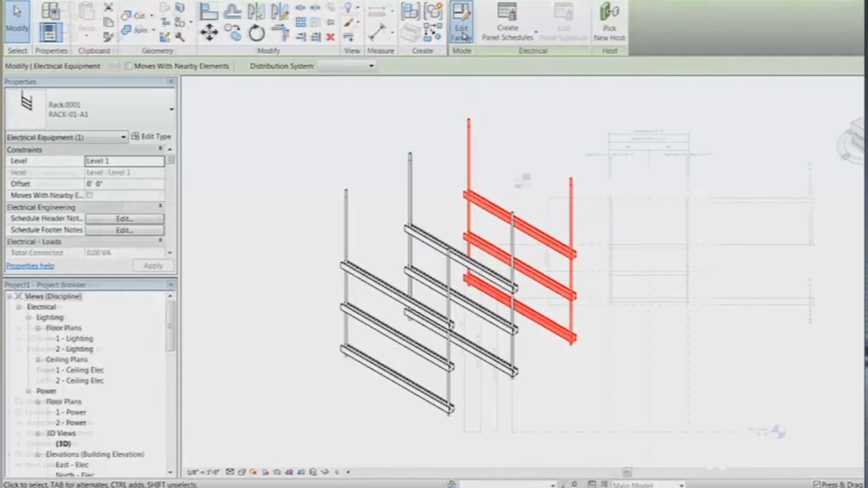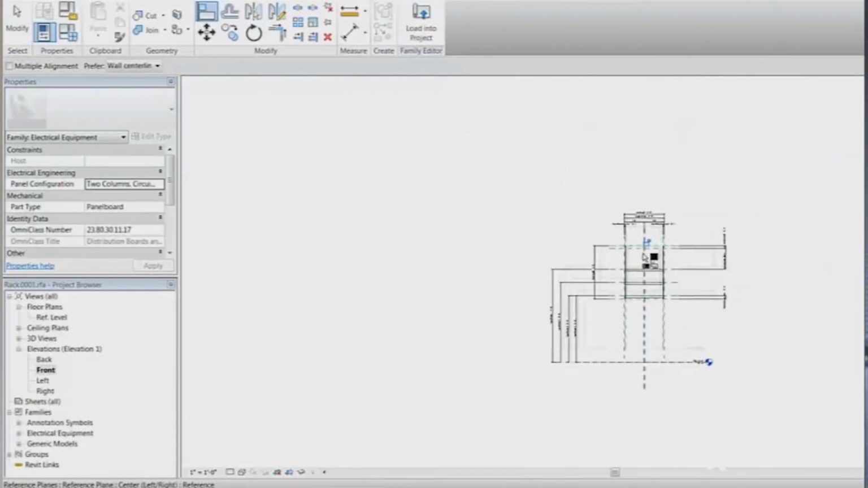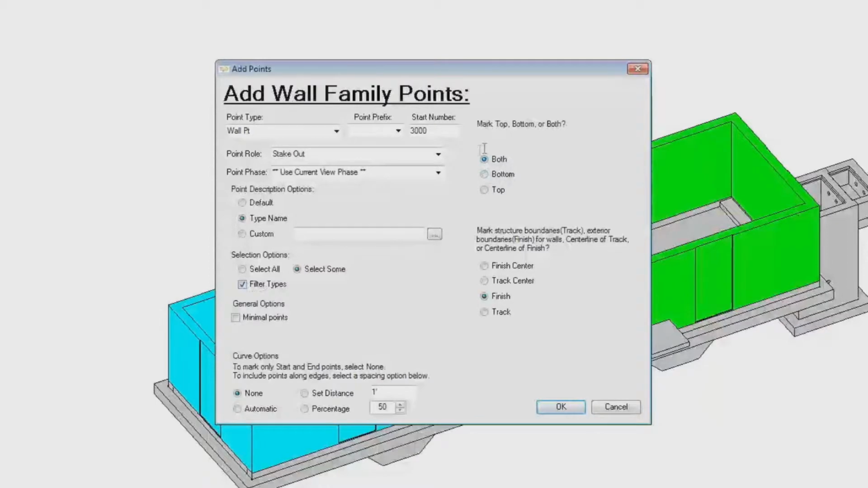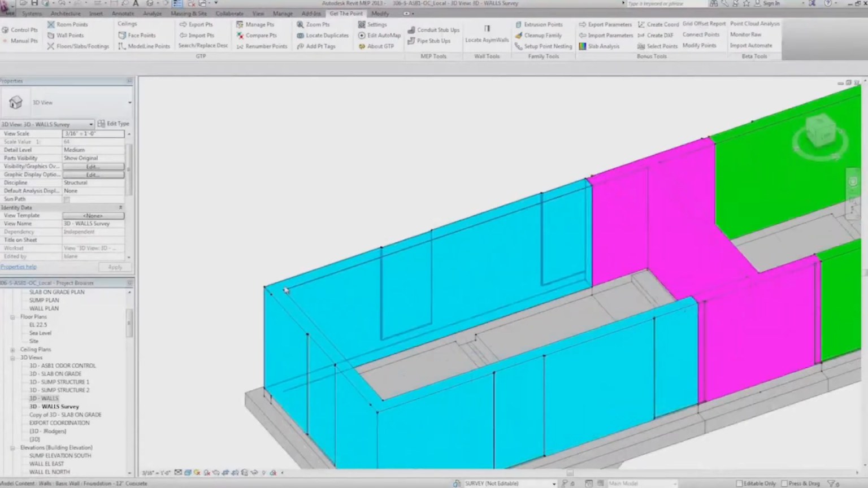We were able to place points using Autodesk Point Layout software directly on families, even parametric families. We don't ever have to go back and update the locations of those points because they travel with the family. You can select different wall types, you can select the middle of the wall, the exterior of the wall, the track, the finish, the top, bottom. It's seamless, it's fast, it gets you right out into the field.